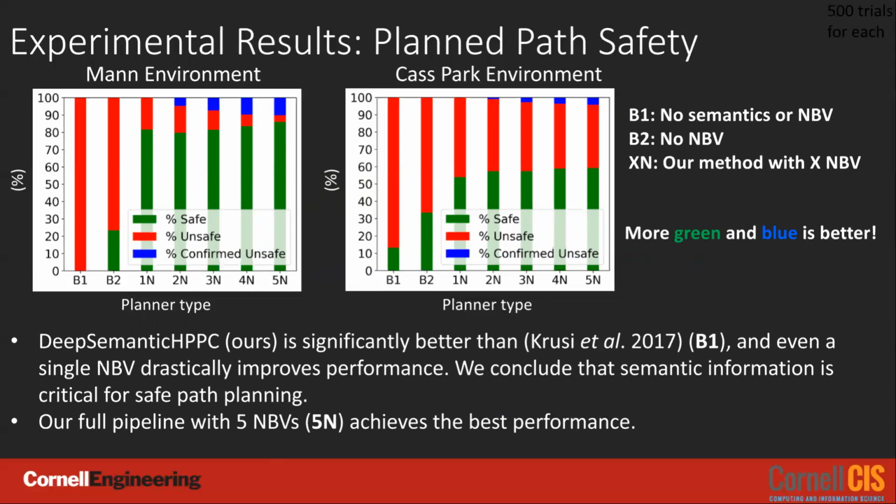Our planner significantly improves path safety, even with only one next best view. Semantic information is clearly critical to safety in path planning. As more measurements are taken, path safety continues to improve, but begins to plateau.